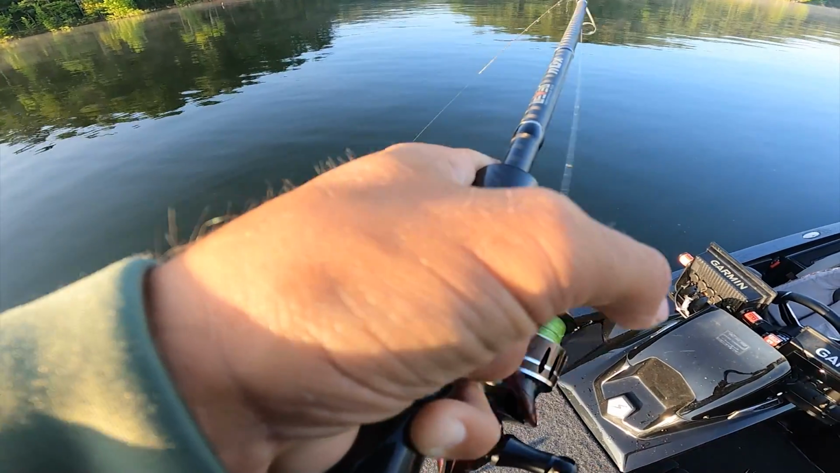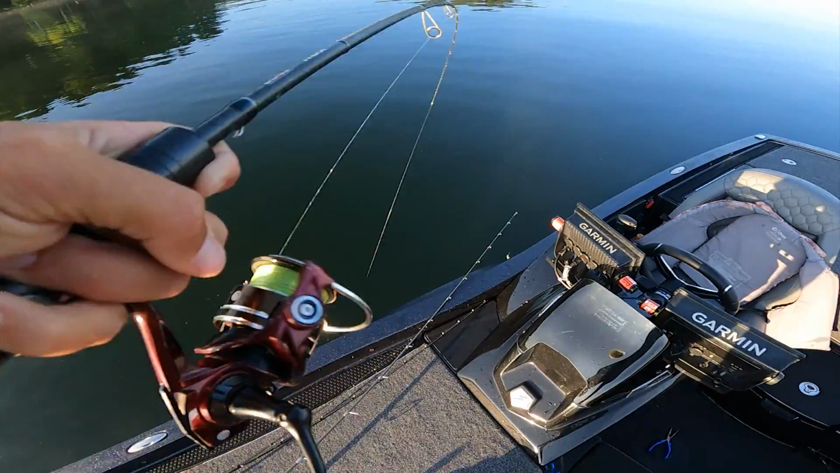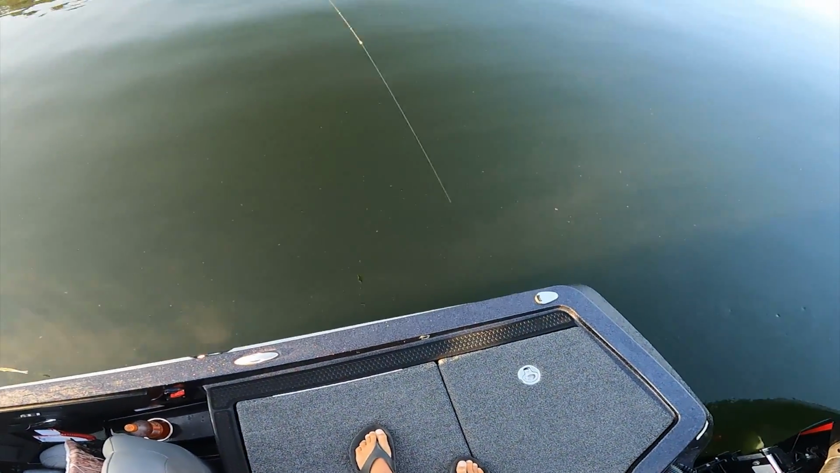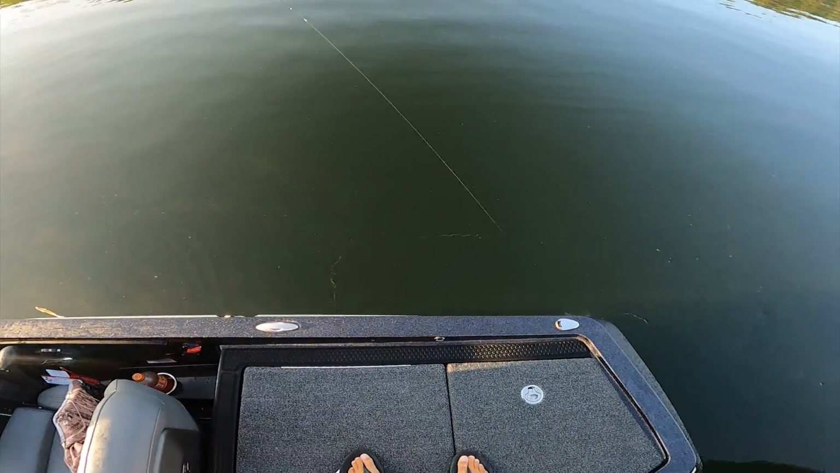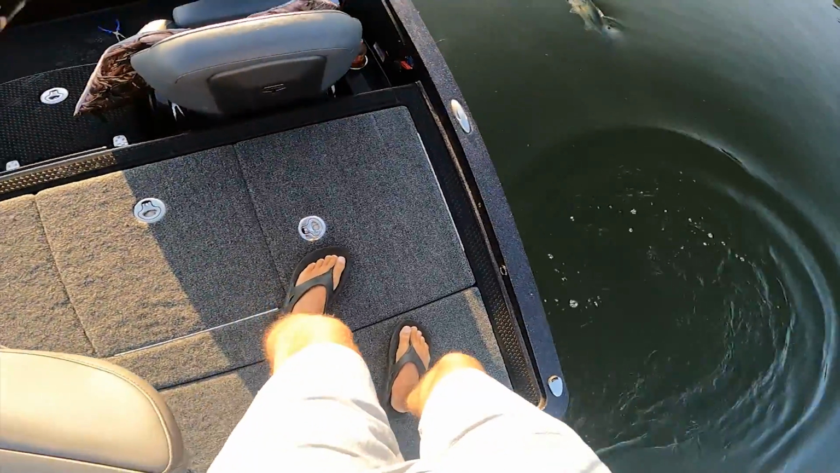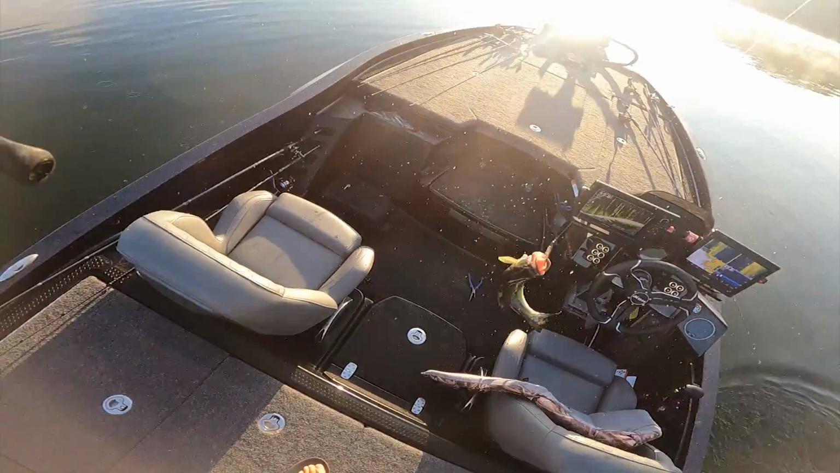Oh yeah, we need you. Oh, that's a big one. I don't have a net. Oh, it's a big one. We're gonna boat flip you, I guess. Yep. Boat flipping them on the ferry wand.